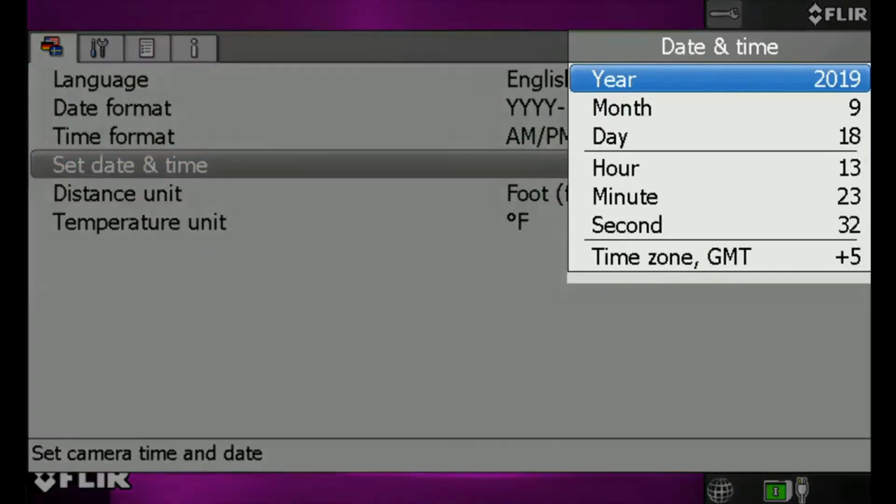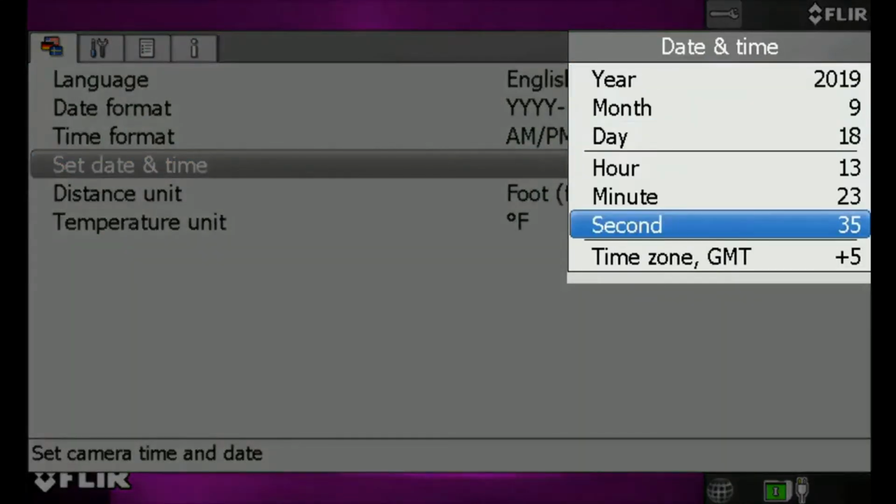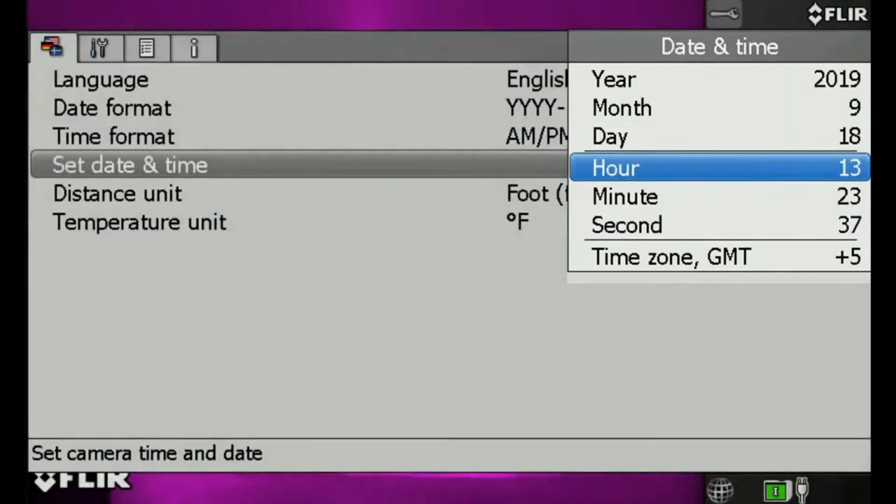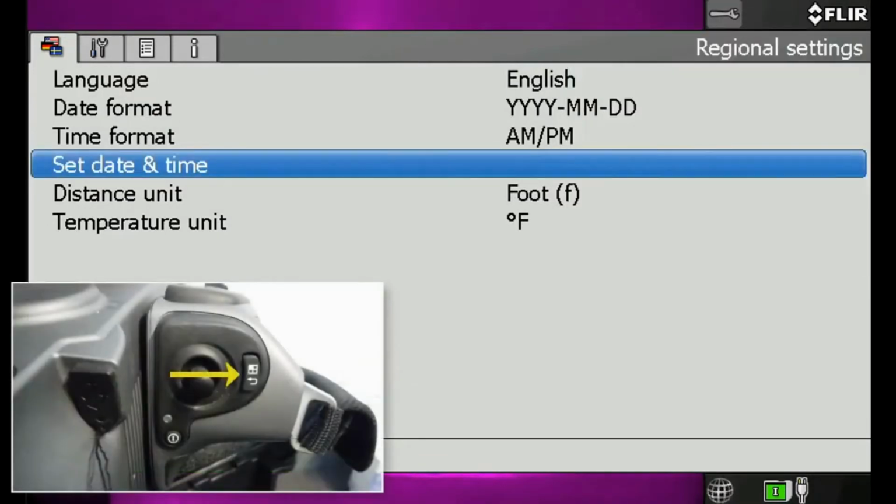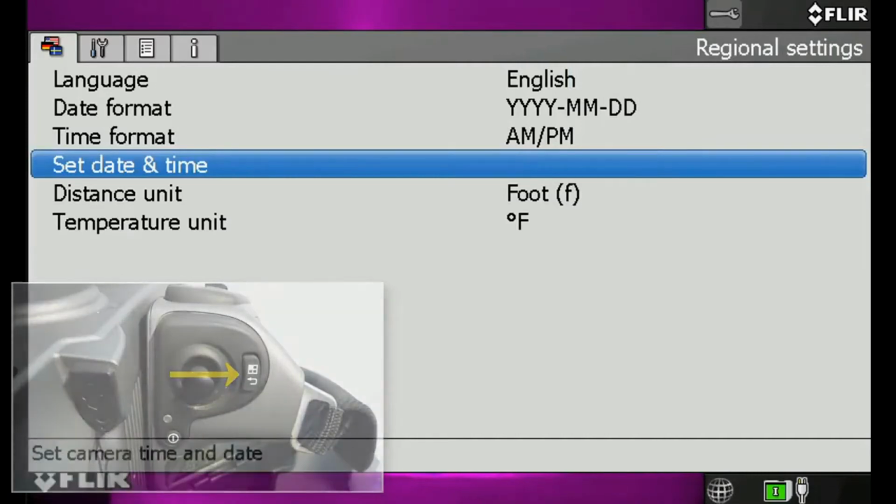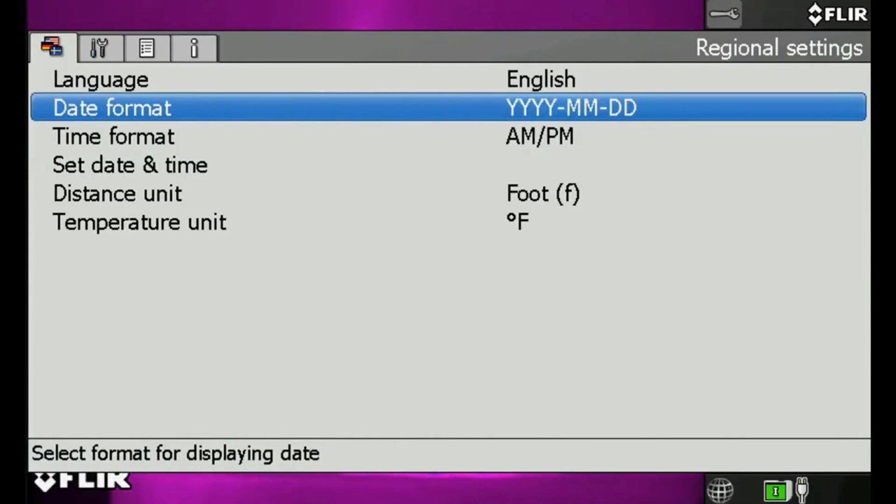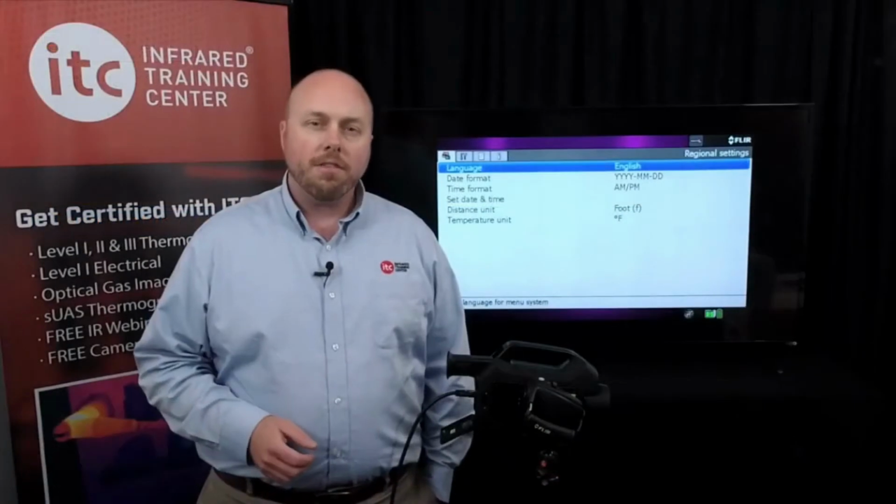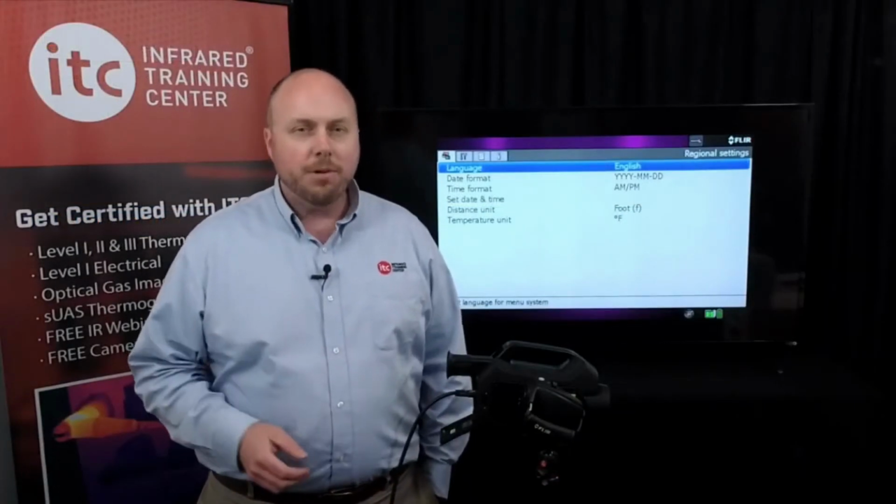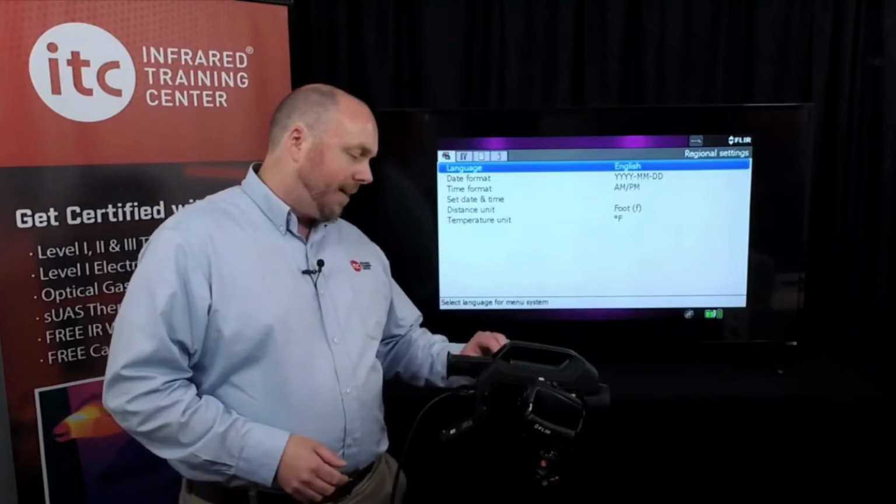A display will appear on the right with values for both date and time that you can adjust individually. Move the joystick up or down to highlight the desired field, and then press the joystick in to select. Moving the joystick up and down will now change the entered value. When set, press the menu back button located to the right of the joystick to back out of this display and return to the regional settings menu. Now it's here that you can also set things like date and time format, as well as the temperature and distance units for the thermal imager. And to return to live imaging mode, turn the mode wheel all the way back to camera.